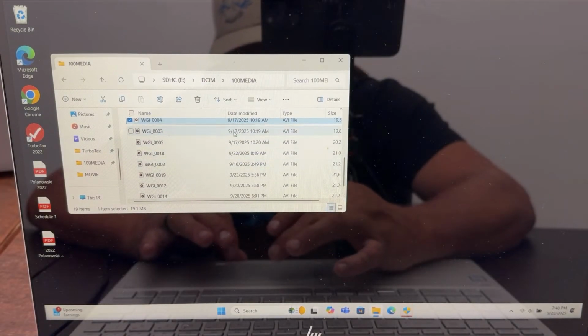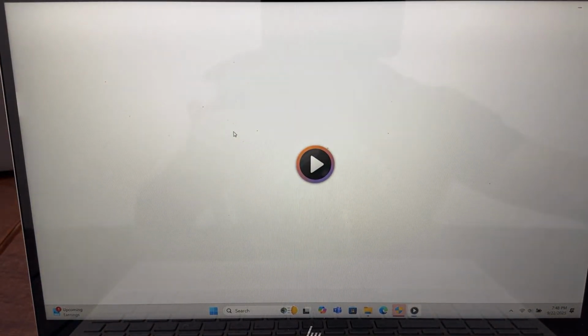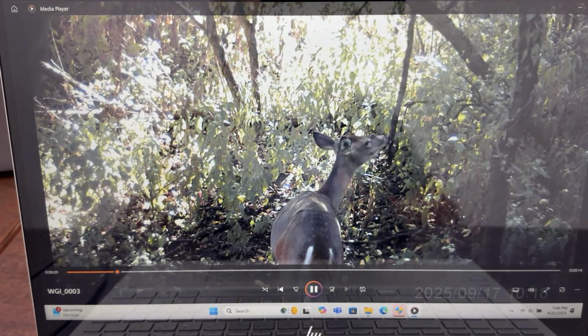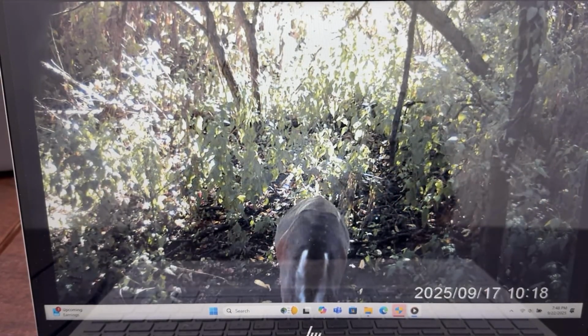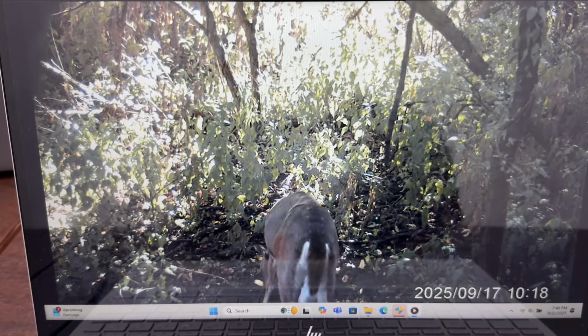Okay, let's see, 9:17, what's this one? See the doe sniffing it and messing with the scrape a little bit. So, and that's good. You want the doe in that area.